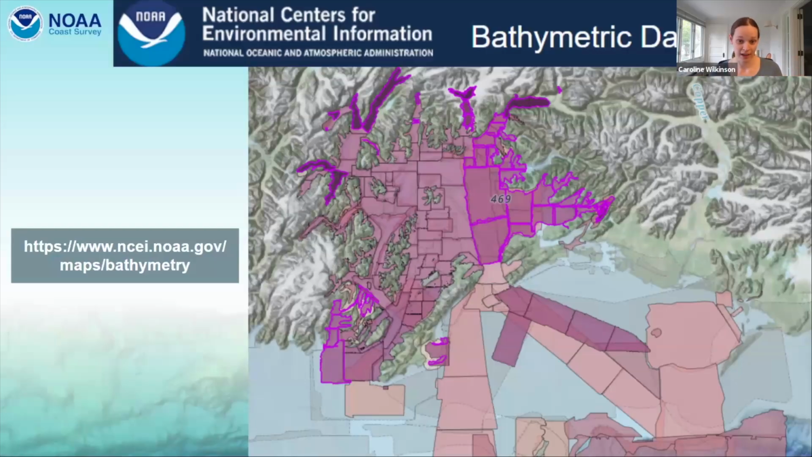When we survey, it all eventually gets turned into this electronic navigational chart that I've shown you. But because we are a federal agency, because we are funded by the public, all of our data is publicly available, and you can find it on the National Center for Environmental Information, or NCEI's, bathymetric data viewer.